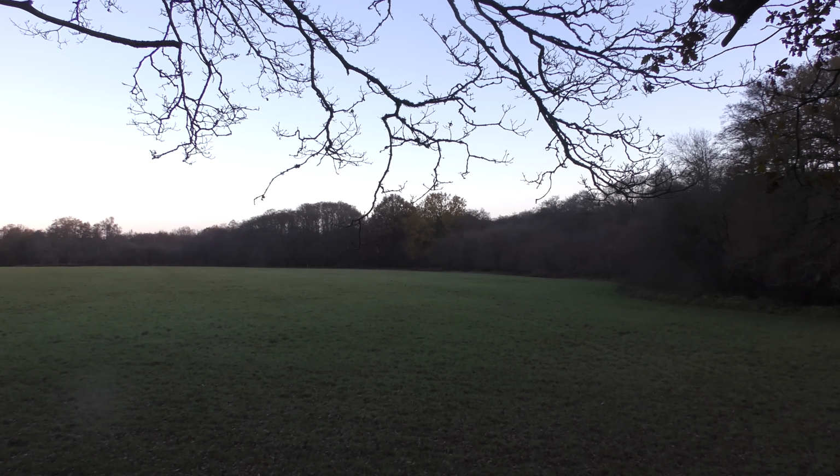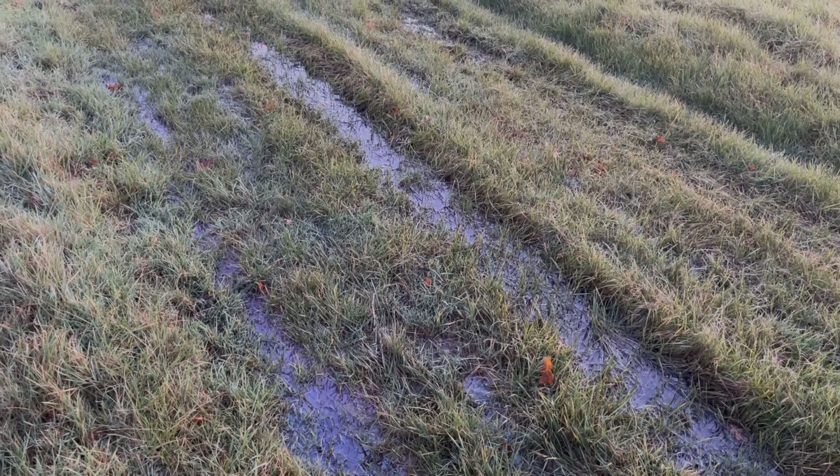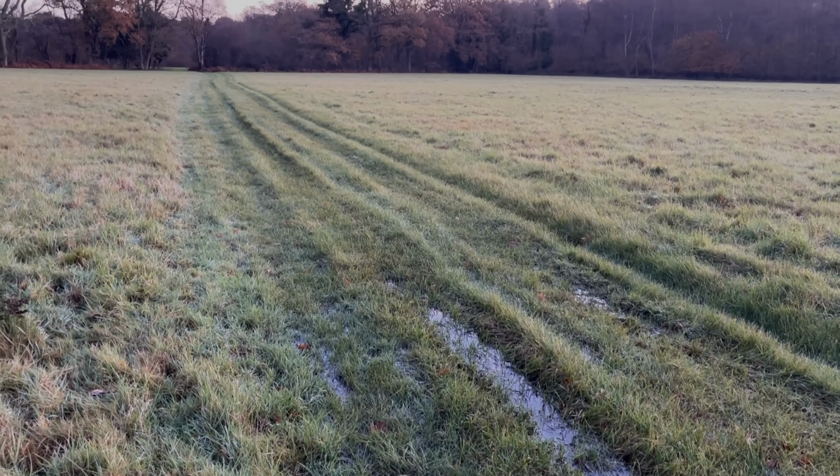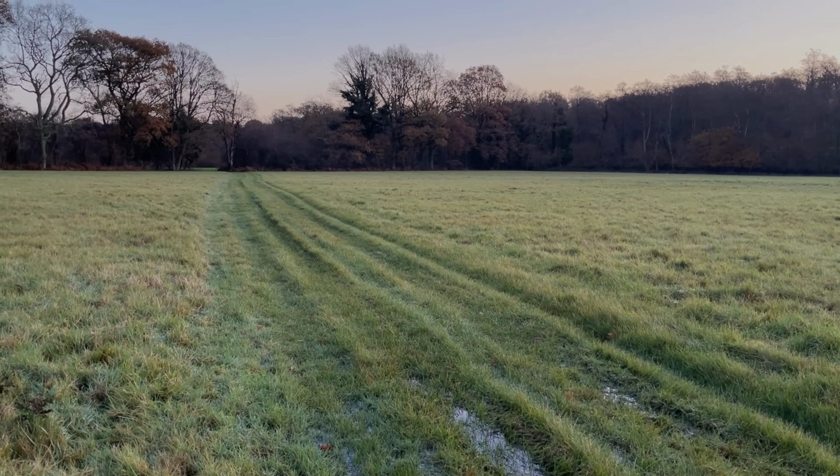Might get lucky. It's not ideal because this is the furthest high seat from the truck, so it will mean a drag through some slippery wet fields, which isn't ideal. But the plus side to this field is that it's also furthest from any footpaths, so we're less likely to get any sort of disturbance from people walking dogs.